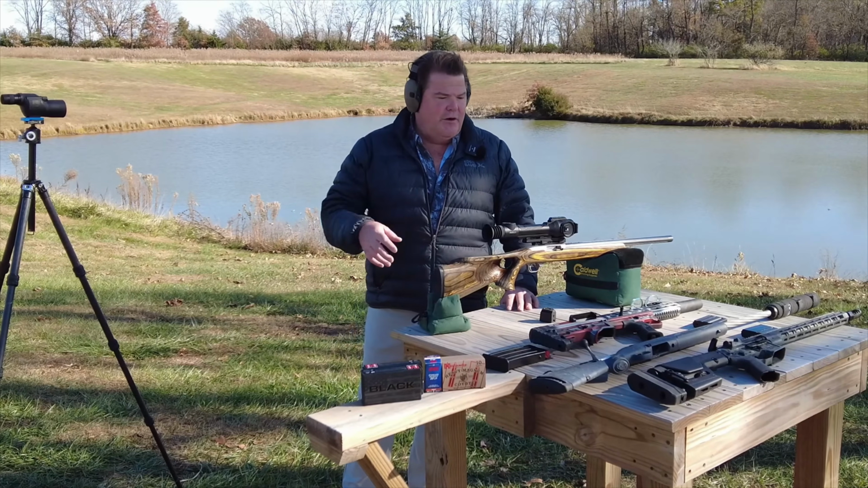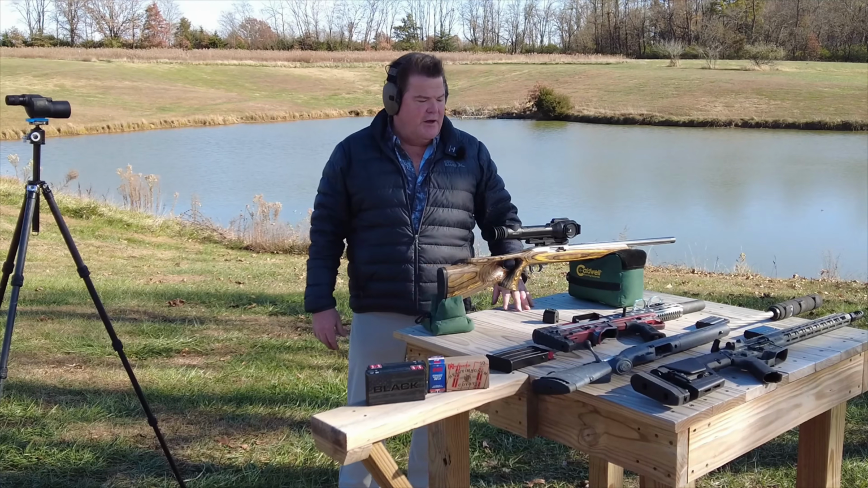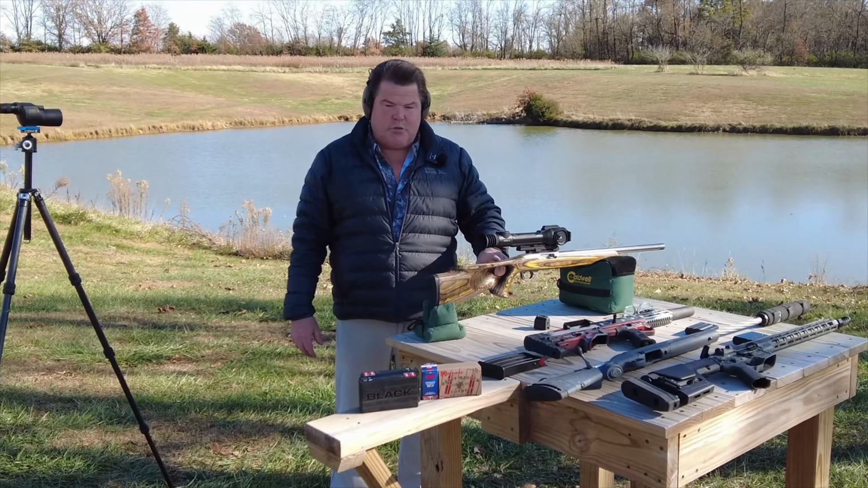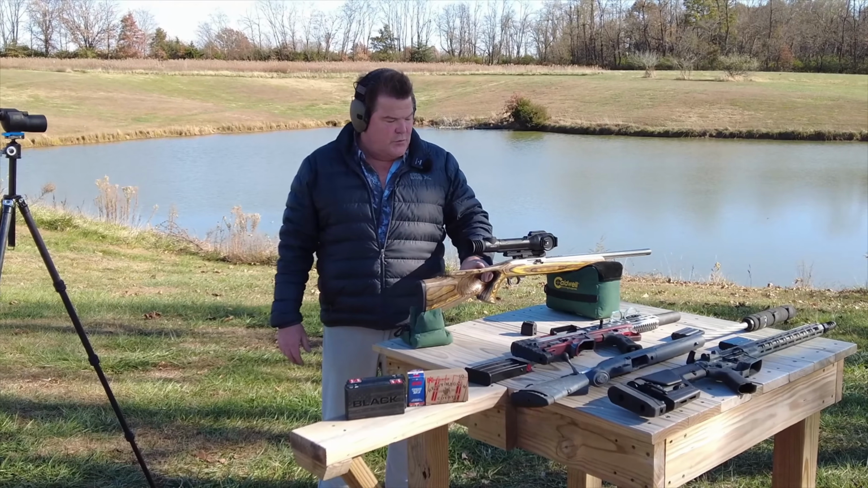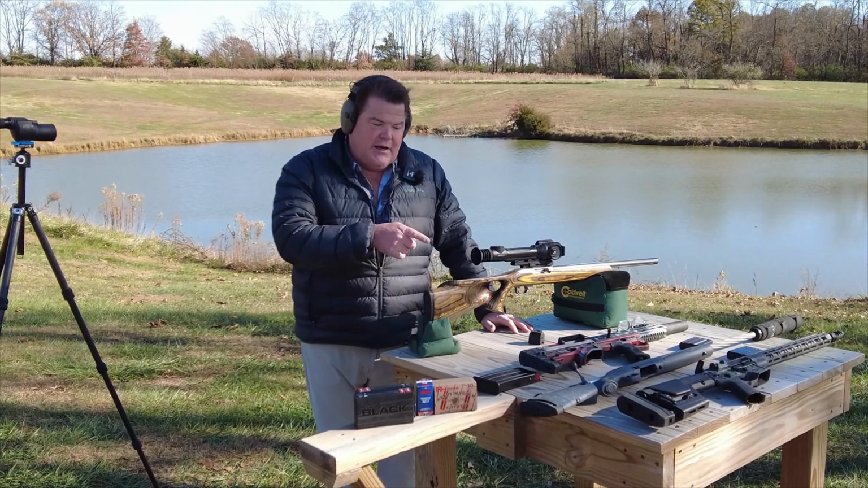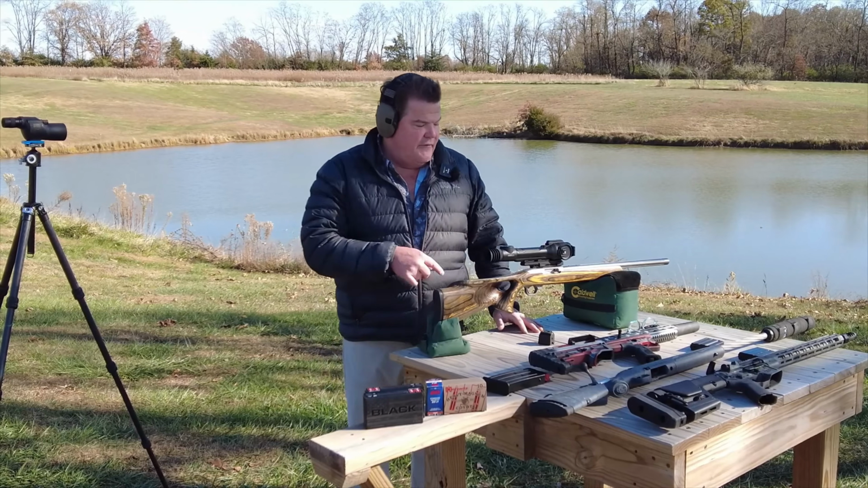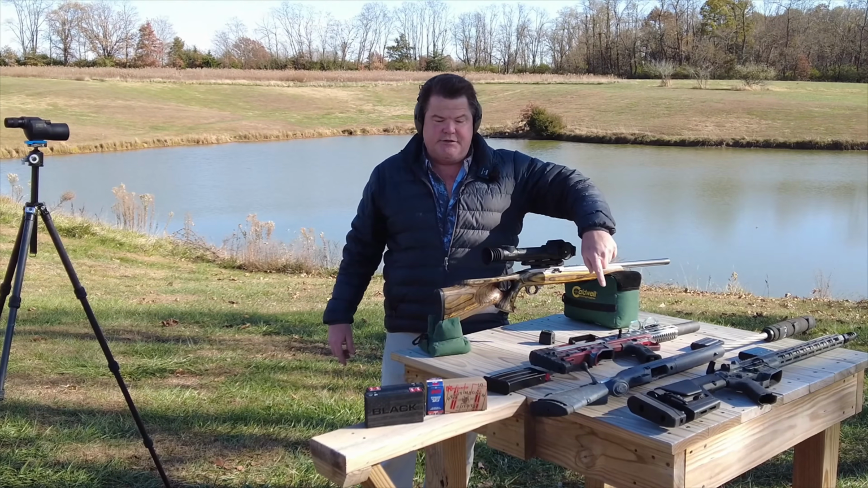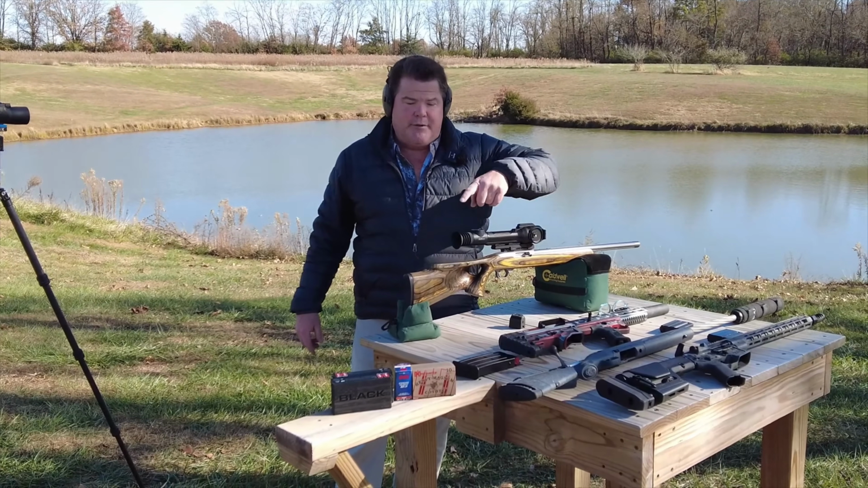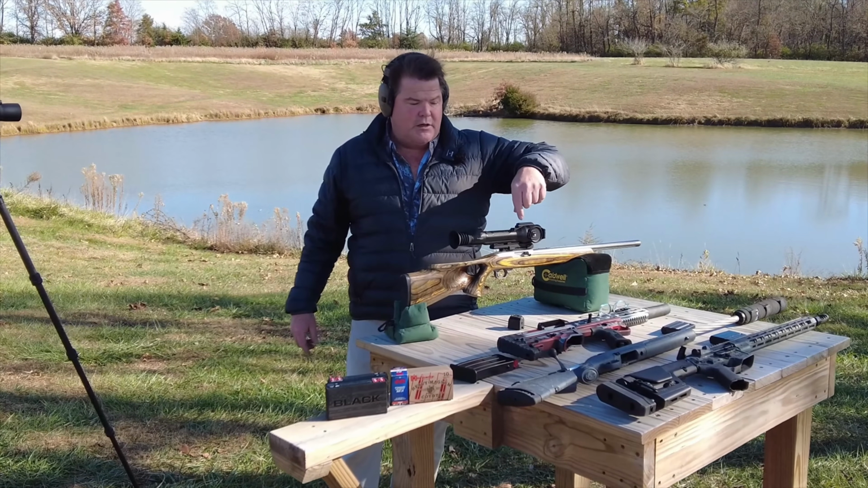Okay folks, so here we are at the range in my backyard. I've got the Talion XG35 set up on this little 22 Ruger 10/22. I'm going to be shooting some 22 long rifle in it. I get a lot of guys asking about the durability of the device, so this next application is going to be a 12 gauge shotgun shooting Hornady Magnum Coyote loads, double-aught buck loads.